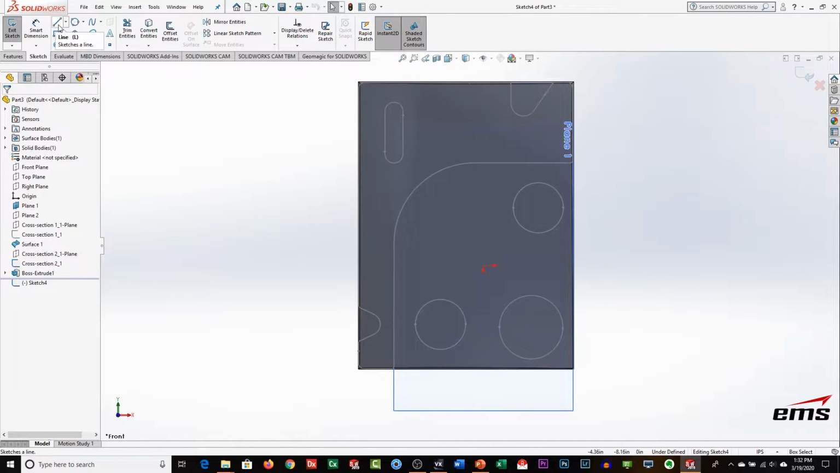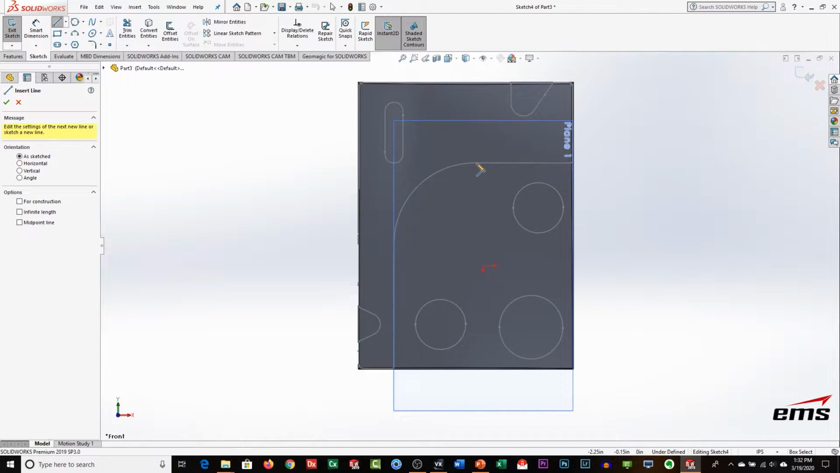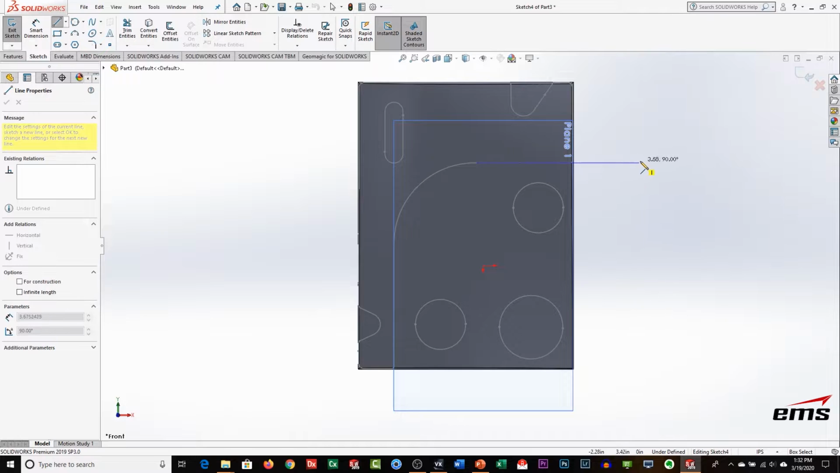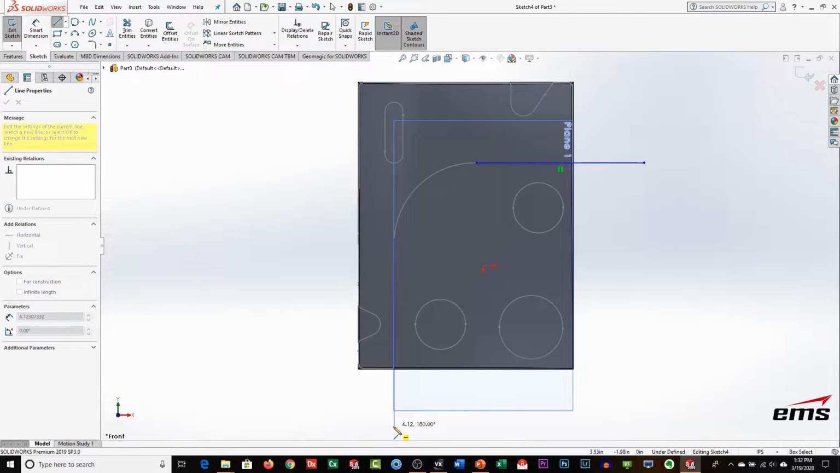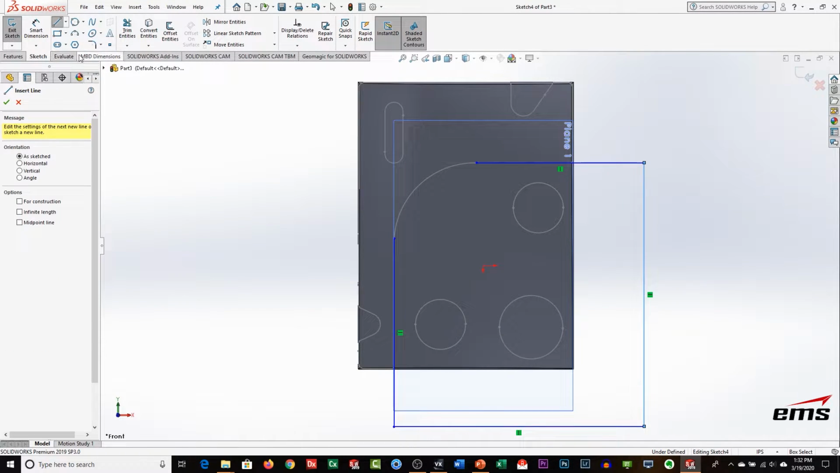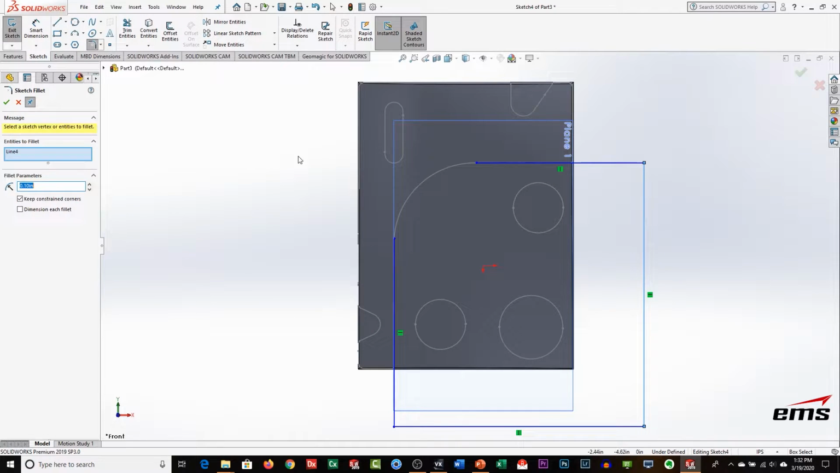And then however you would trace over this, I'm going to start with a line here and just run it out. Doesn't matter where it goes. And let's go here and same thing. And then we'll just close it off out here somewhere. And then last thing we're going to do is create our fillet, and that'll be here and here.